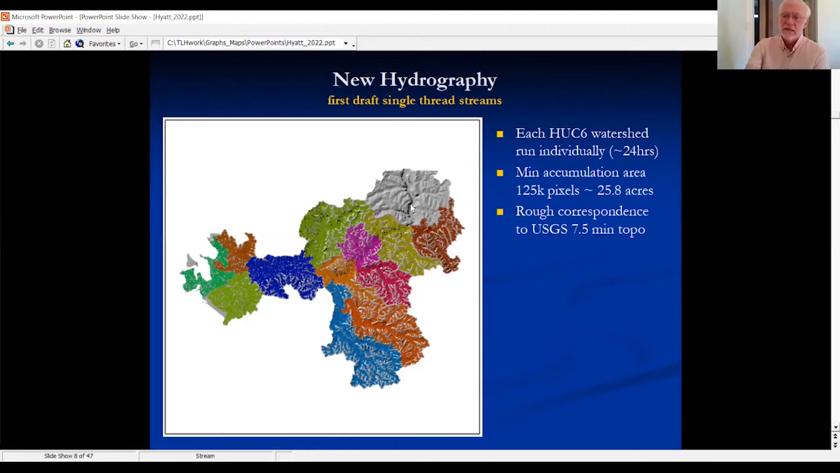We did the single thread hydrography for the whole basin, and since then, including the area around Ross Lake. But again, in the areas covered by the 10-meter DEM where we didn't have better information, our combined single thread hydrography now incorporates the NHD in those areas that didn't have LiDAR.